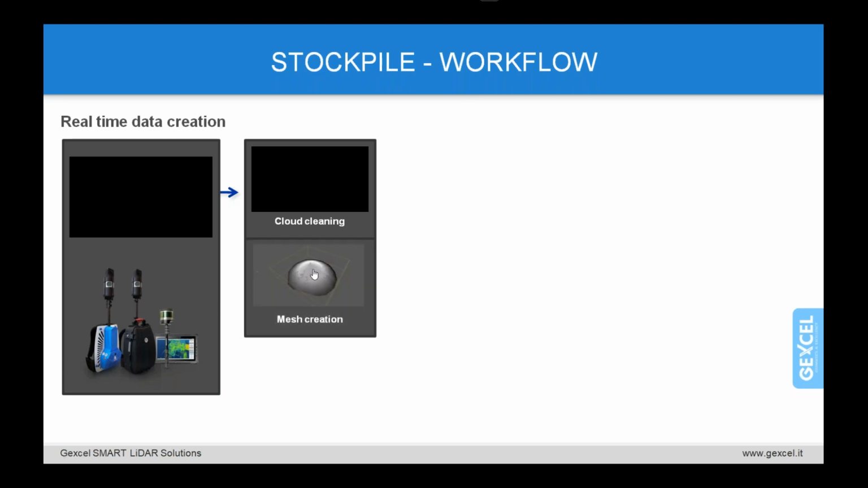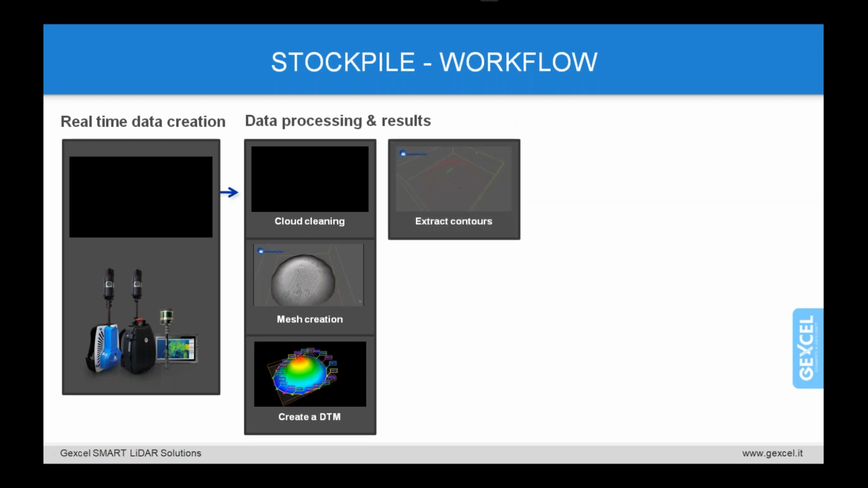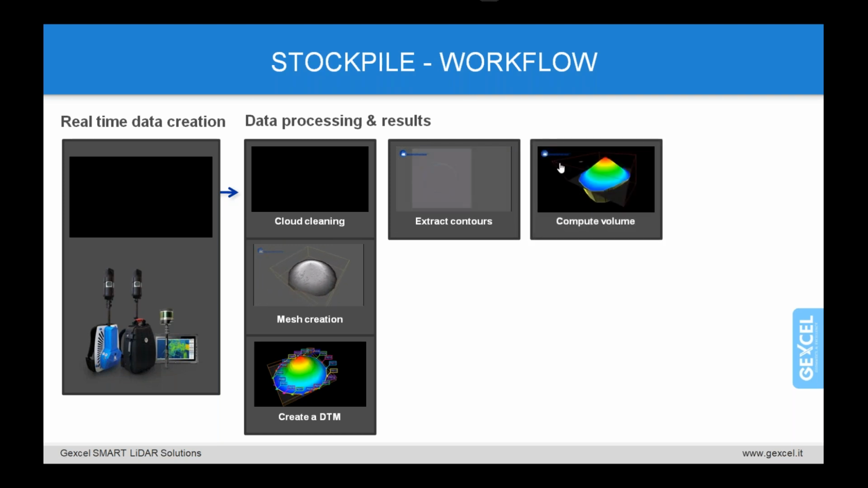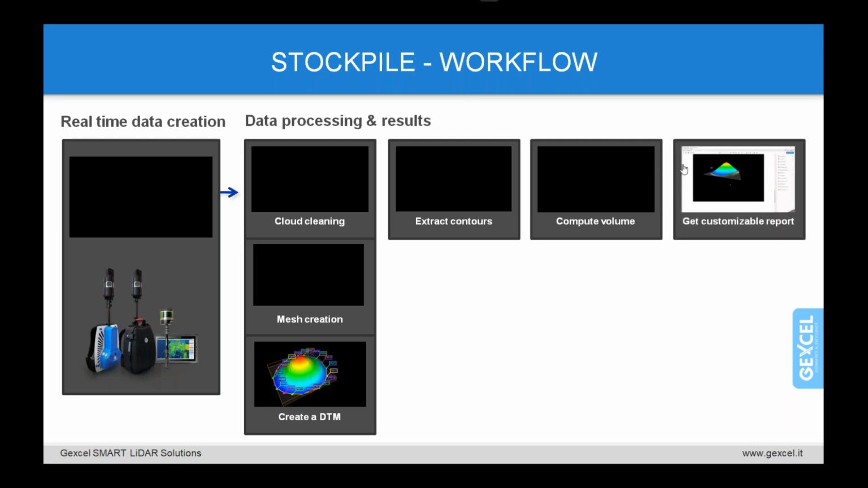So after cleaning up the clouds, in a few steps it is possible to create a mesh. Once created, the DTM contours can be automatically extracted and exported to CAD as DXF. And the volume computation supports both standard volume, with respect to a plane, or the cut and fill one. The customizable PDF is an easy and smart tool to deliver your final computation.